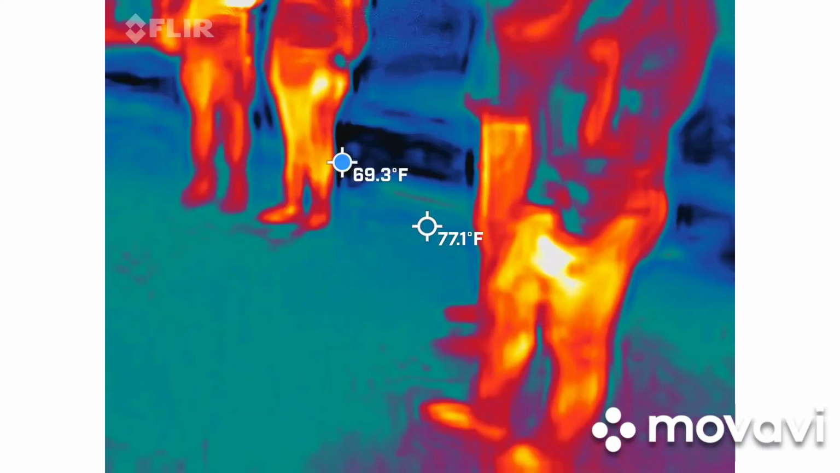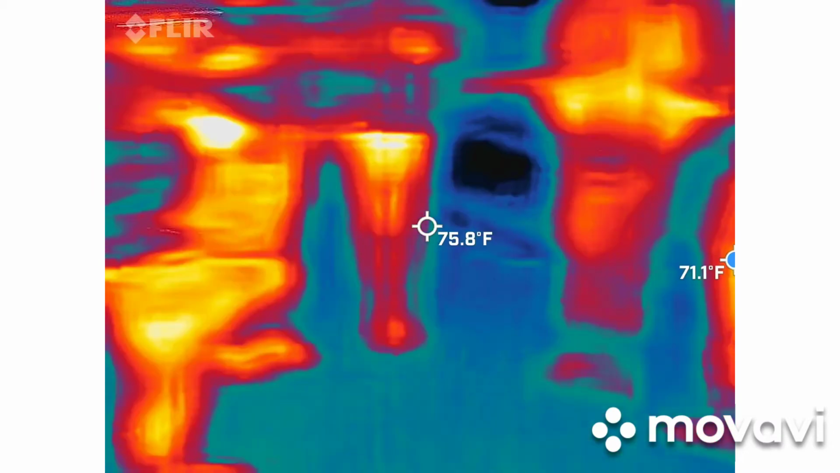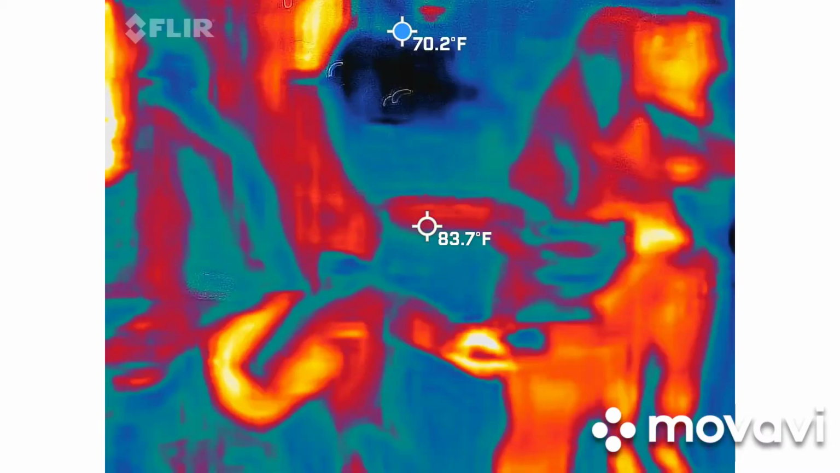It's 4.2. Went all the way up to red. I'm not surprised. Okay, so keep tallies on the 4.2 for me, so I don't forget to write it down.